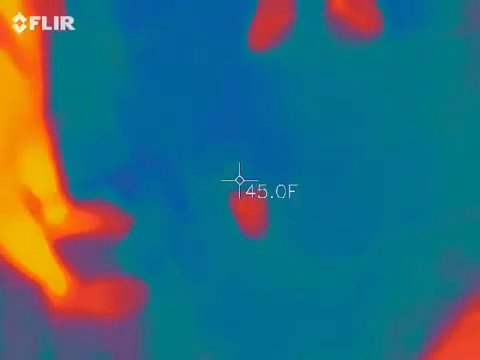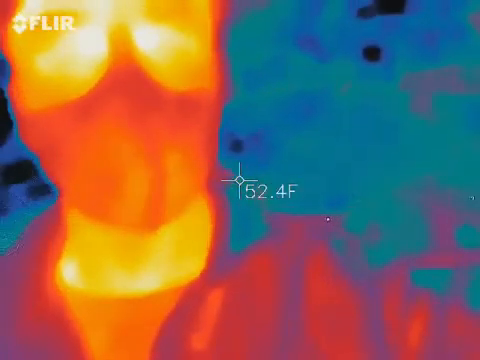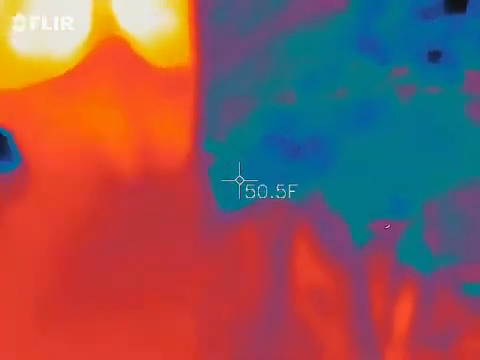All right, so thermal imaging, super cool, right? You guys can see me in that picture. I'm orange, red, and yellow. That means I'm the warmest thing inside the picture right now.